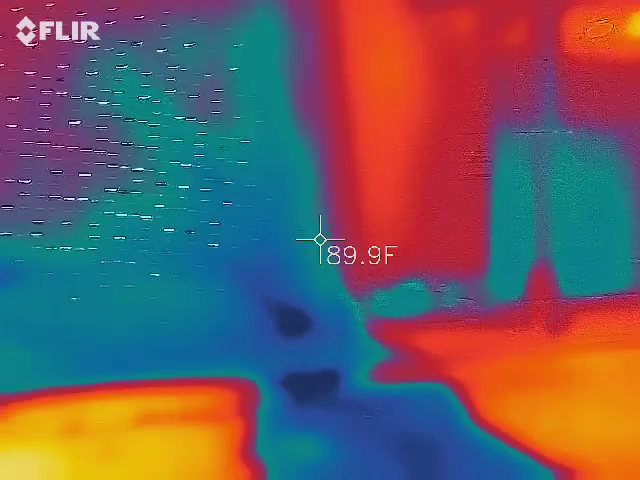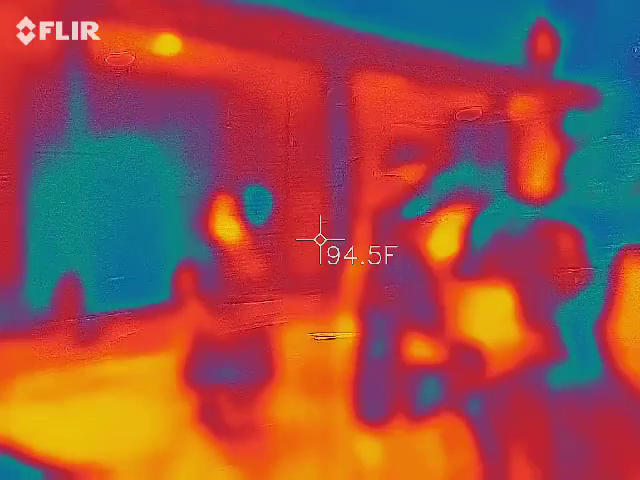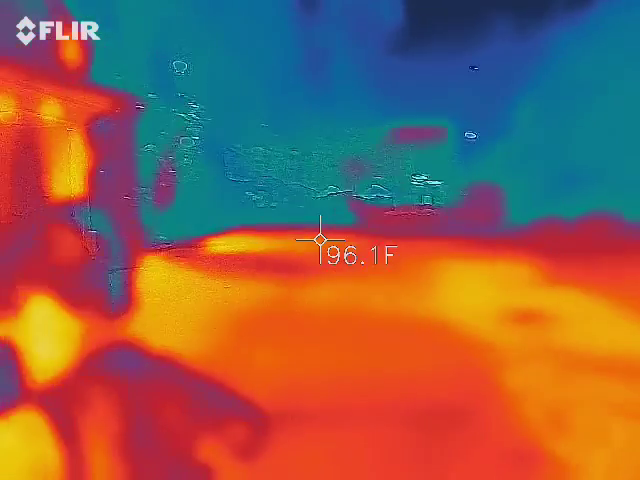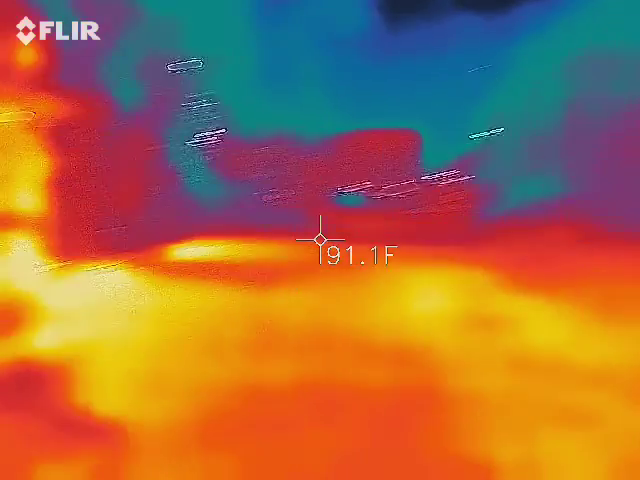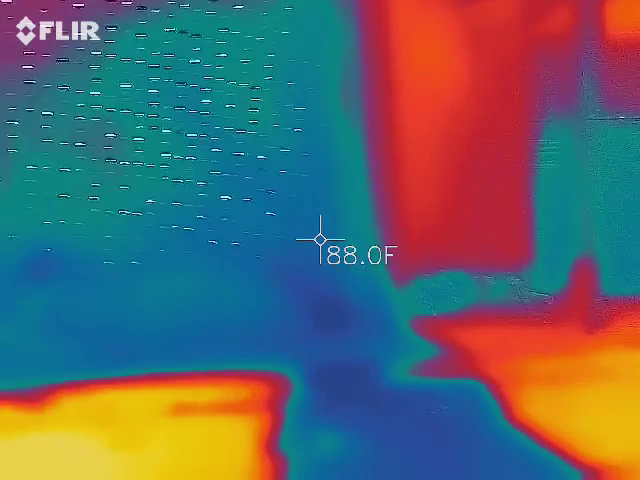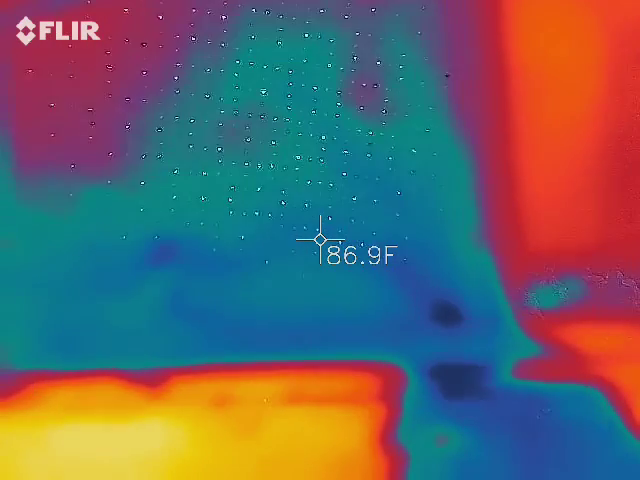What color are the dots on the wall? What's the actual temperature of that wall? Let me go back here real quick. Now all of it. 86 degrees.